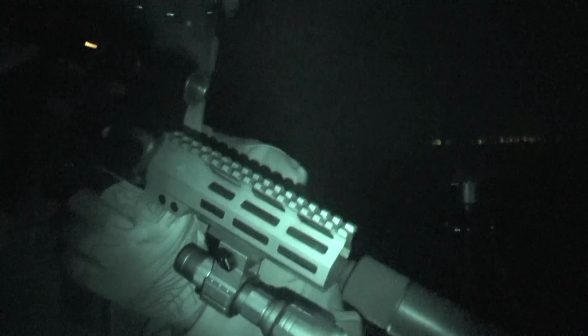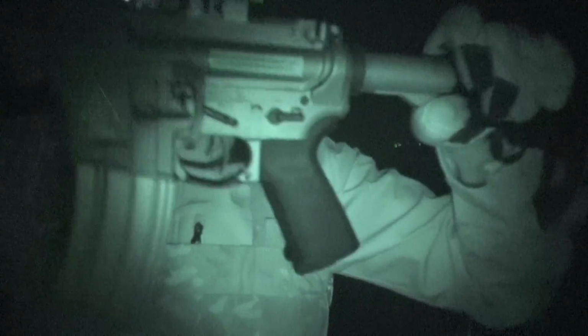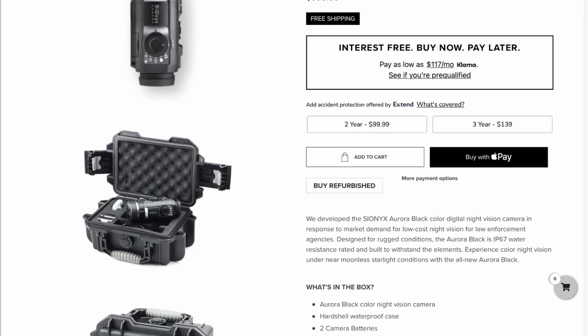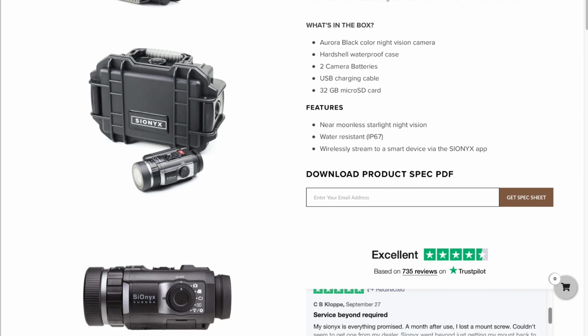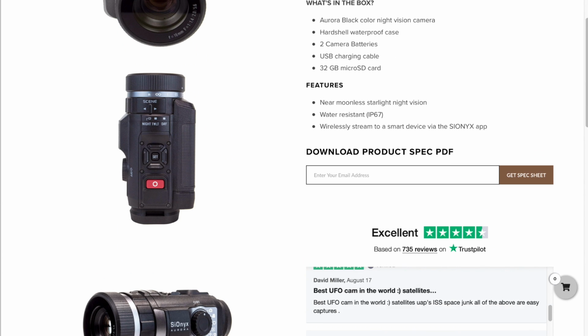Yeah, dudes, I'm impressed. I'm impressed with this unit. For the price, it's worth it. Again, this is not a mil-spec unit. This is not a unit that I would want to be participating in armored warfare with, climbing in and out of a tank. It can't take that level of abuse. It is water resistant. I think it's like IPX67 or something. So the Psionics Aurora Black is water resistant. Has some shock resistance, obviously, because it's weapon rated. But let me turn this off, by the way.